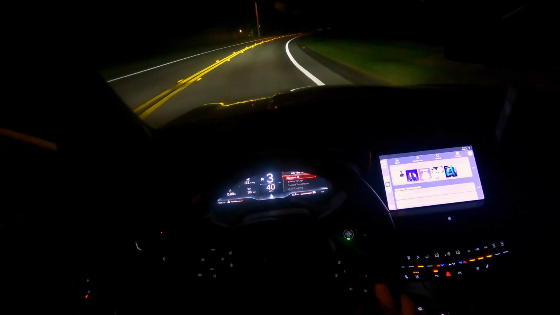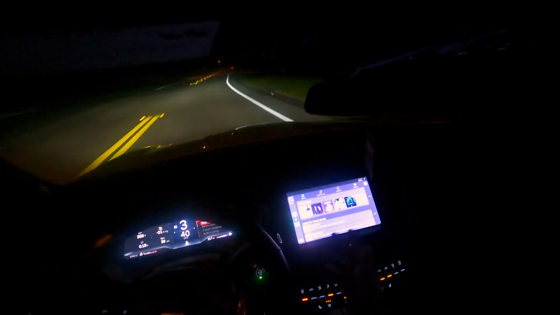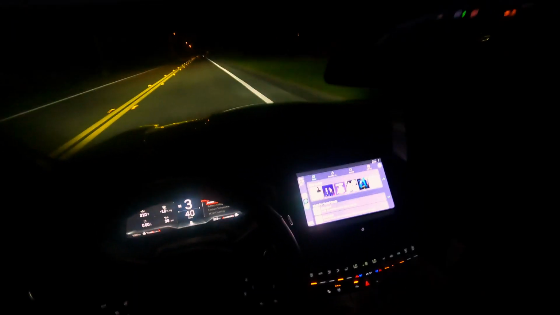But you know, I don't even know what to do with this car. If anybody has any suggestions, please let me know in the comments. I will definitely be reading them.